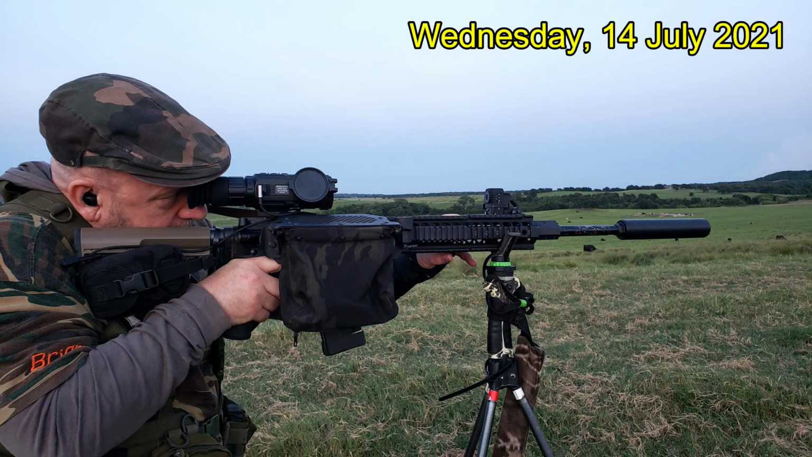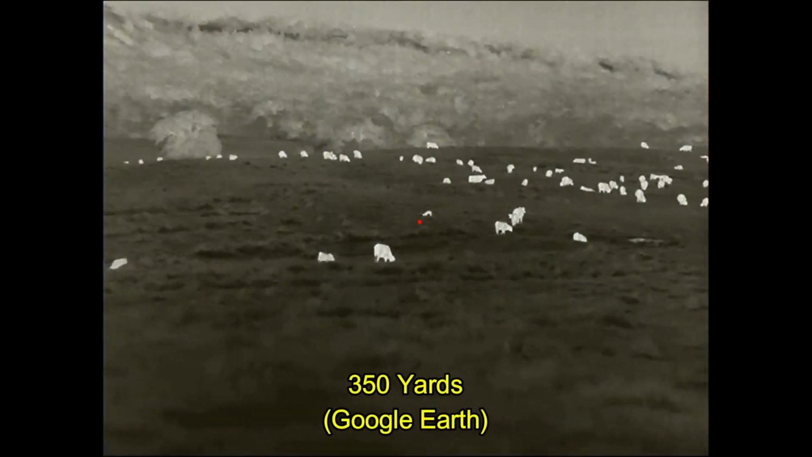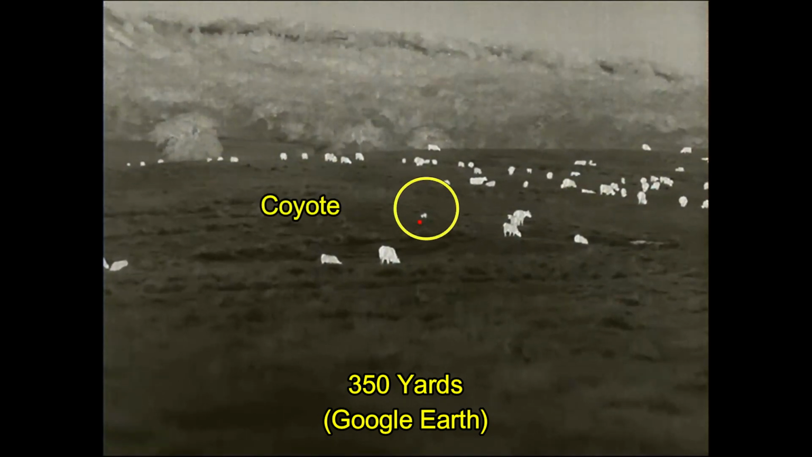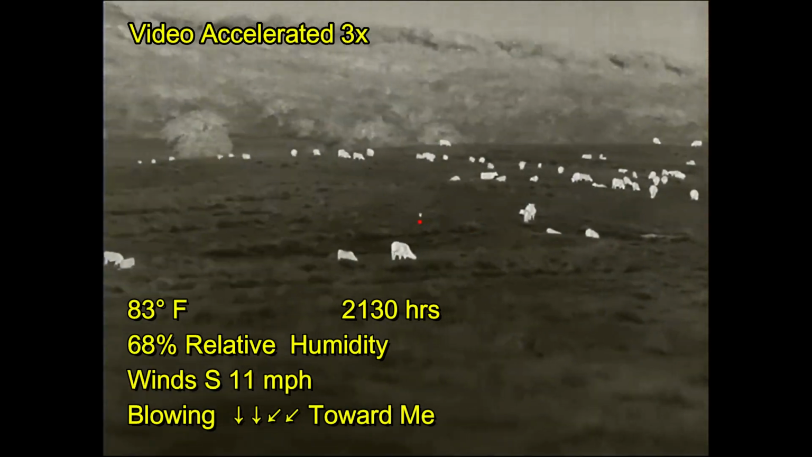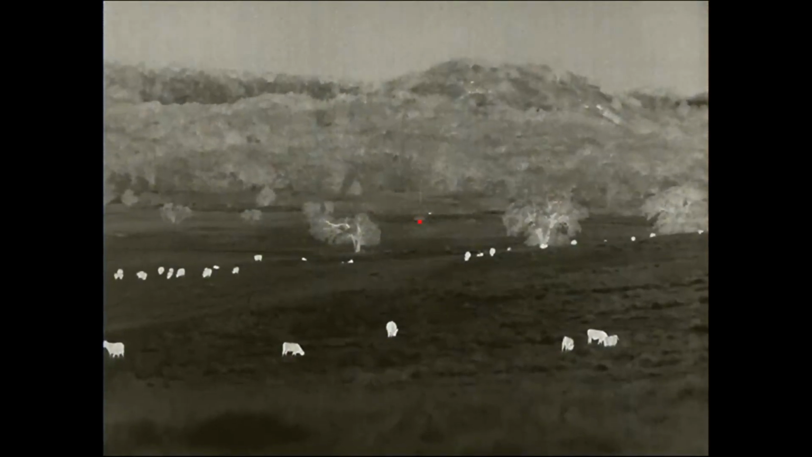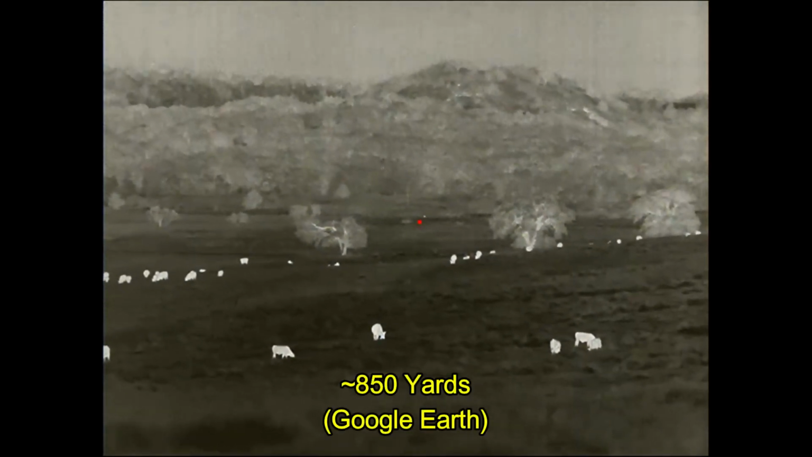Two days later finds me on another property, looking at a field full of cattle, and there among the cattle is a coyote. The prevailing winds at this point are in my direction, which is good, so I could go after that coyote, and maybe go after this coyote way off in the distance.